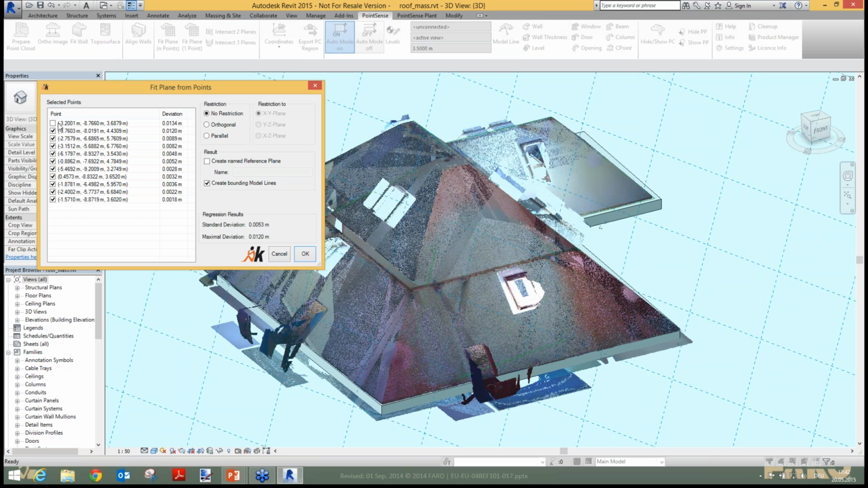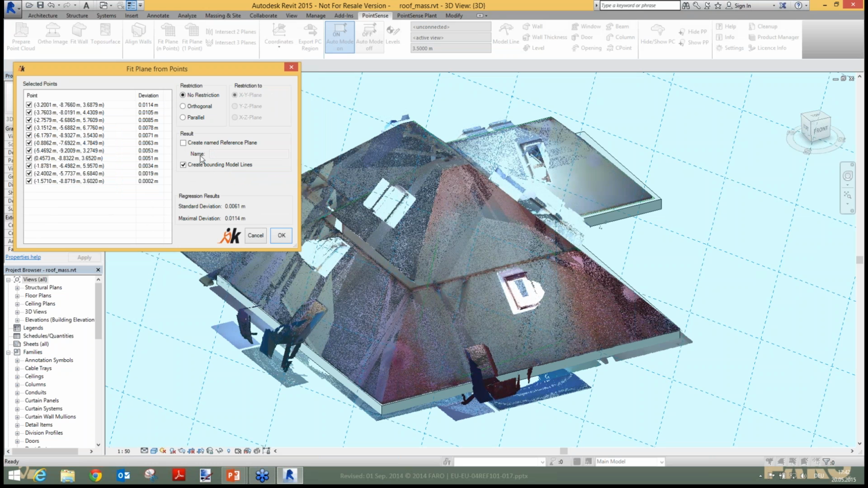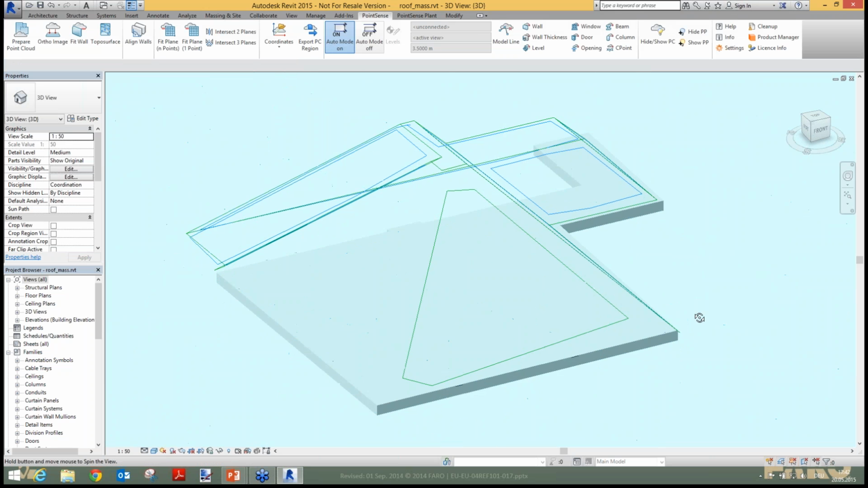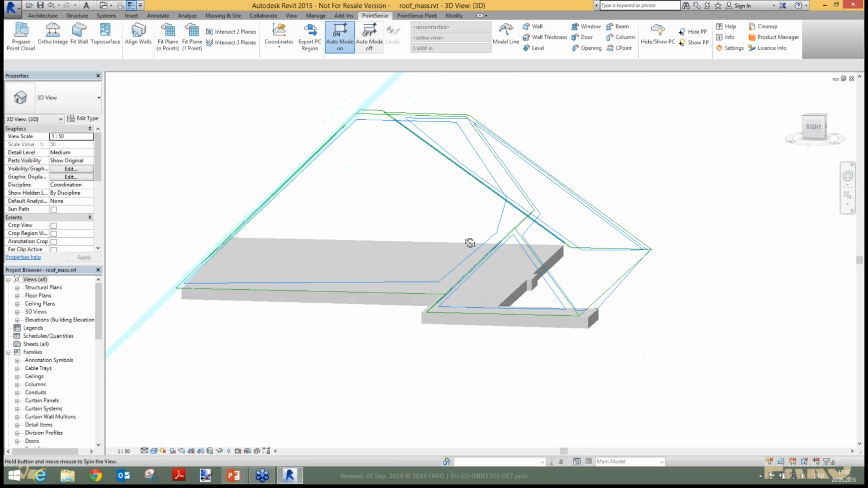As a result, we get the work plane, and we can also create a named reference plane or some bounding model lines. In this example, I want to do it like this. Turn off the point cloud, so you can see here, this is my result. These are the model lines that are now exactly on this work plane.